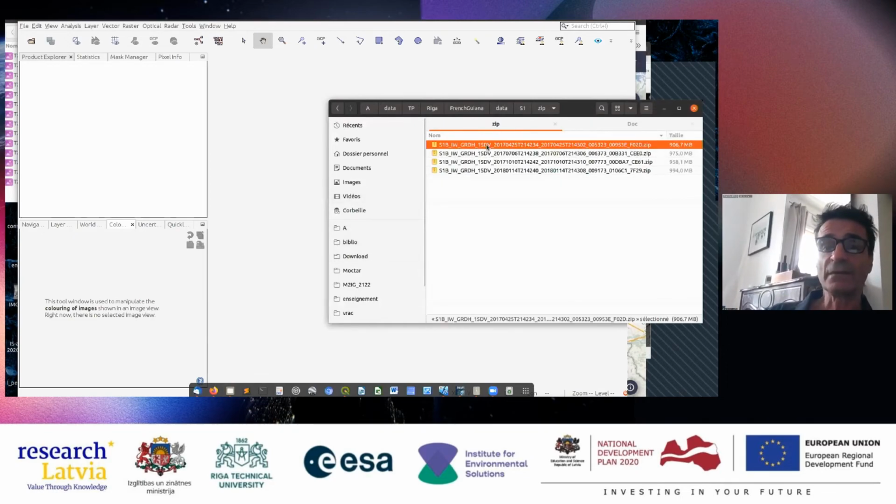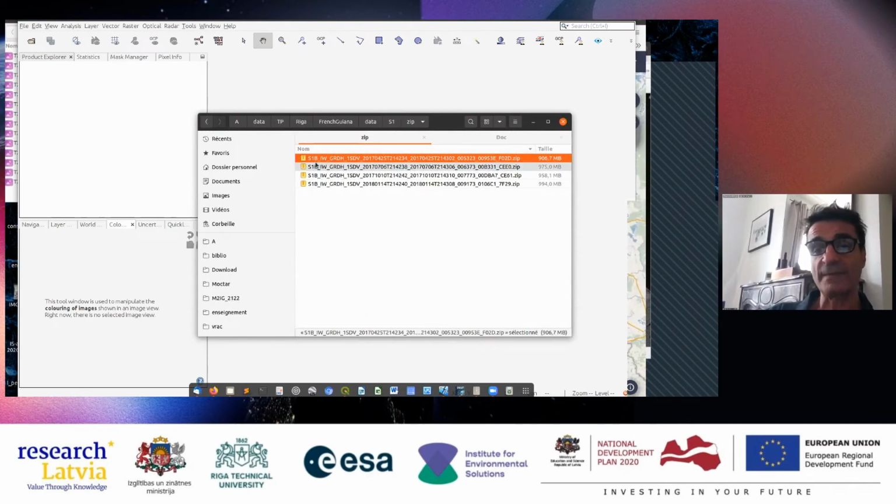Then take one zip file. So you see it's Sentinel-1B, interferometric wide, ground range detected, high product, because you have high and medium, but in general it's always high. One SDV, I forgot, I'm sorry. D for dual, two polarization. I forgot what it means.